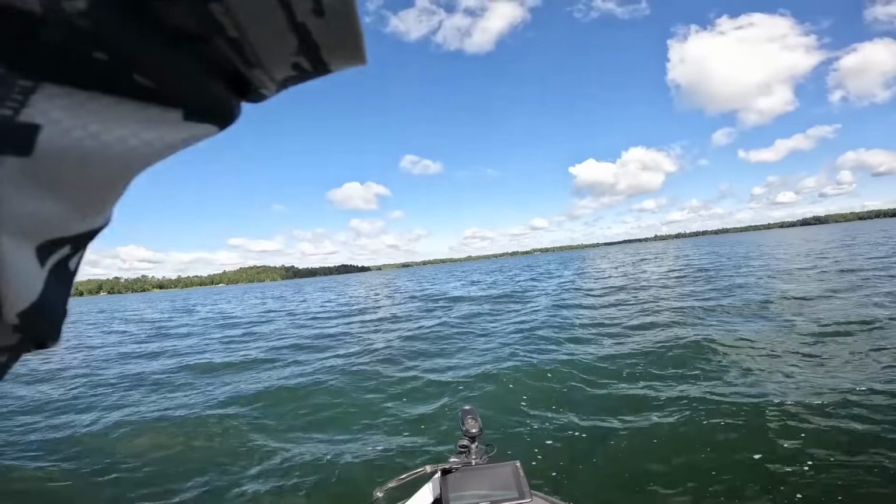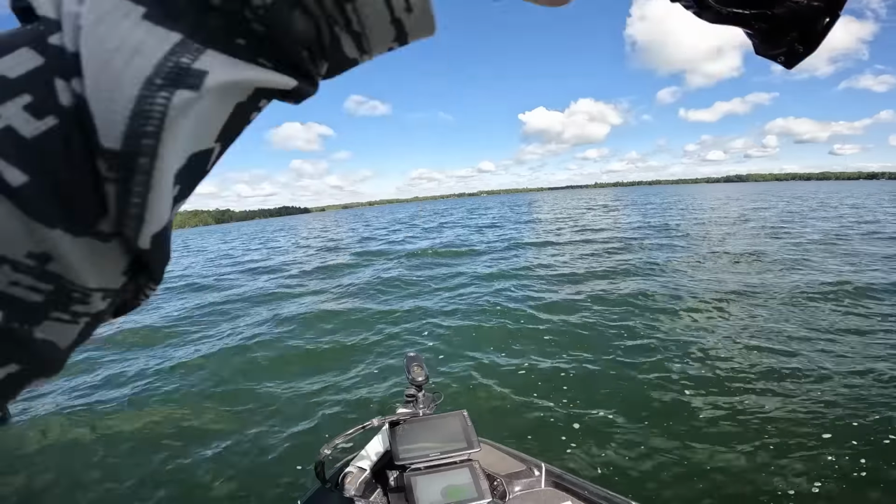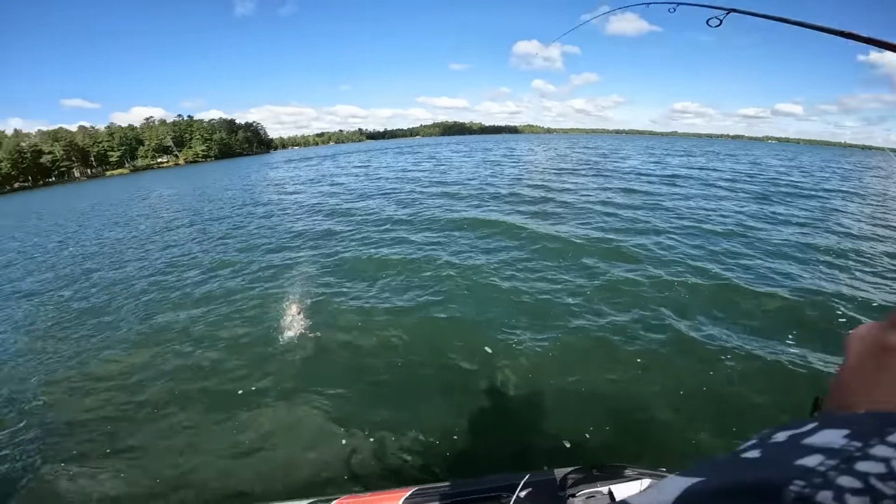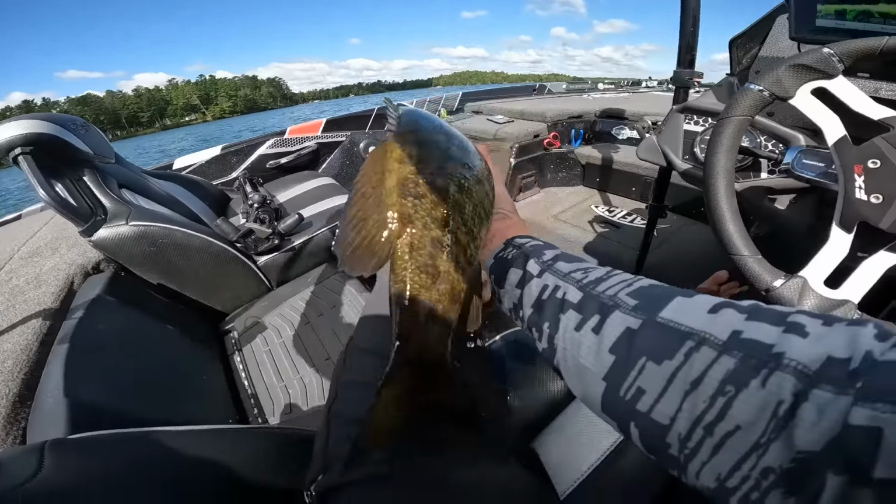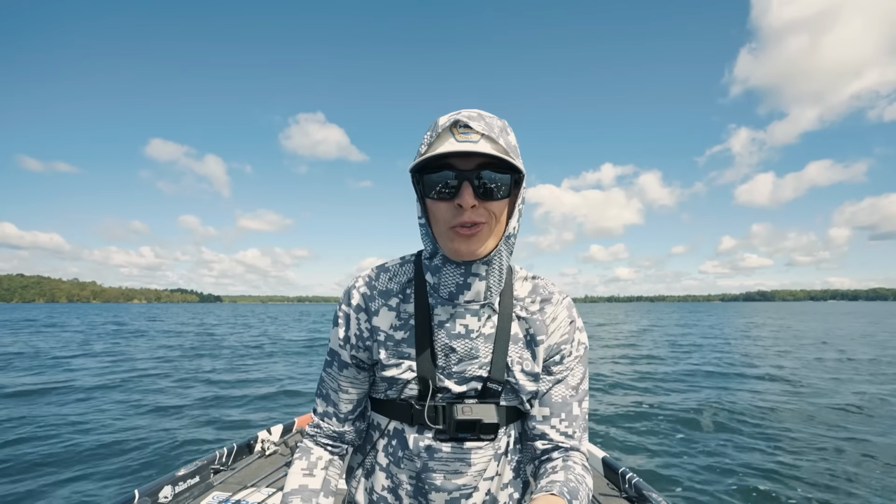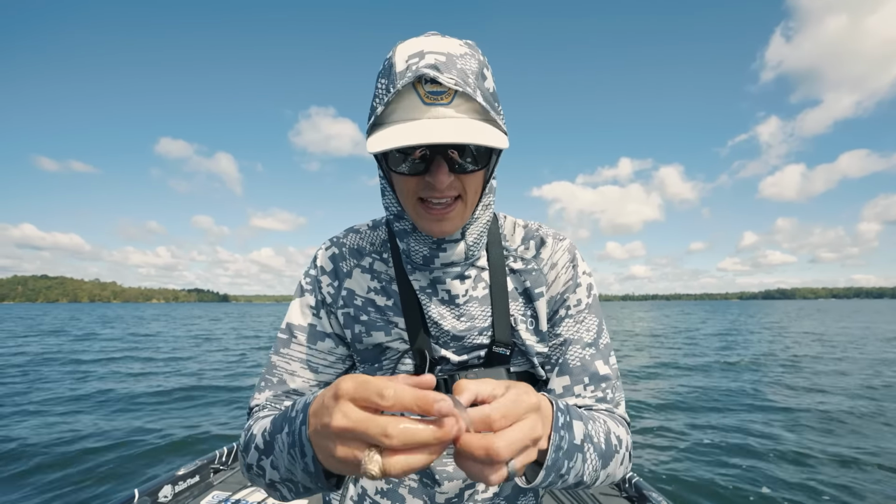There's one. Yes, sir. Oh baby, on the drop shot. Oh, we got big head shakes. Woohoo! We're gonna bring them around and do the smallie scoop. Boom! Look at that! Smallie! Definitely not as big as the last one, but this one got the drop shot on a boulder. Who could have guessed? Not me. I'm just kidding. I guessed that just now.